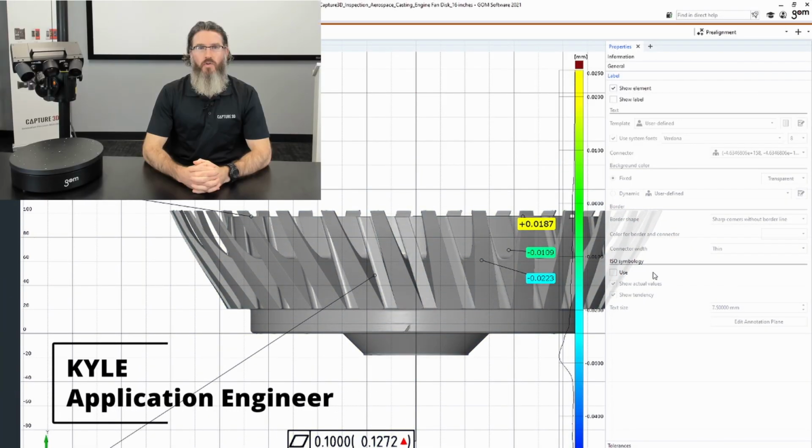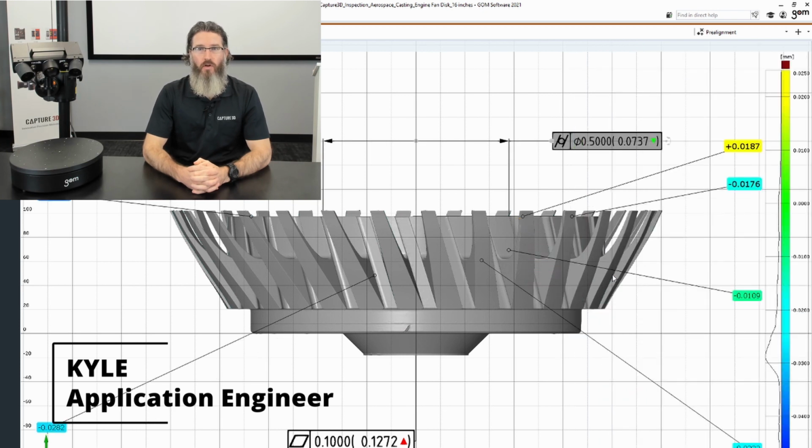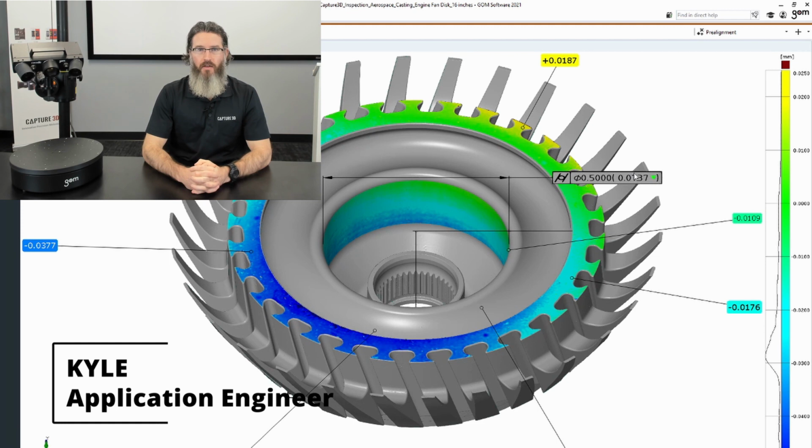With the new 2021 GOM software, ISO label handling now gives you more control for customized 3D visualizations. Featuring snap-to-grid functionality and improved user interaction guidance, displaying your dimensional results with ISO stylized labels has never been easier.